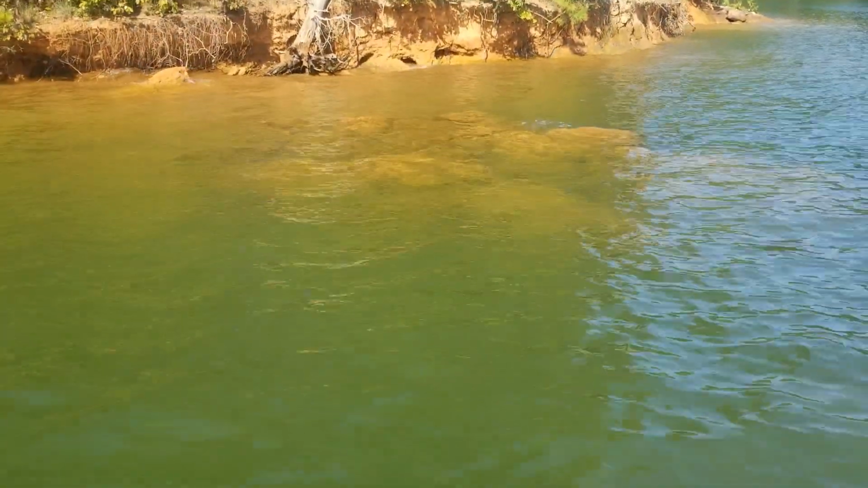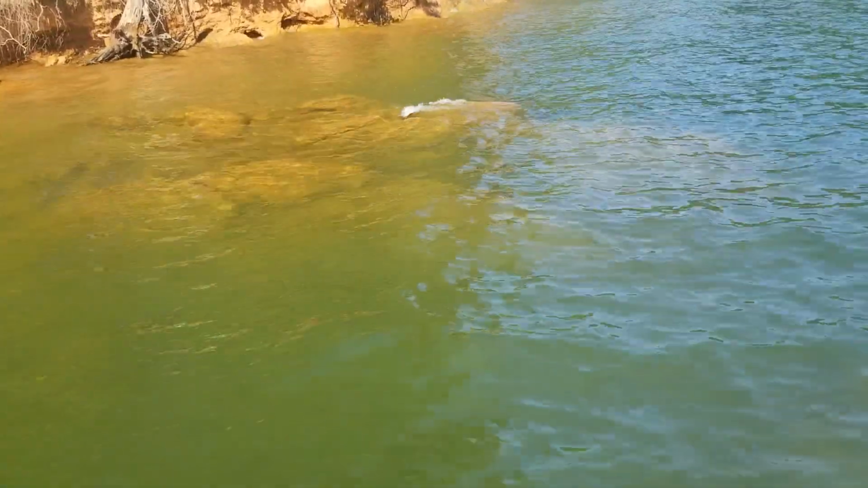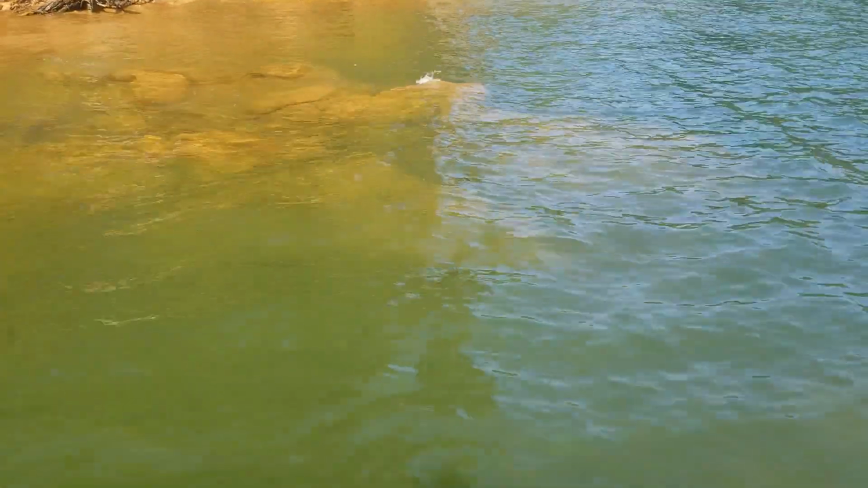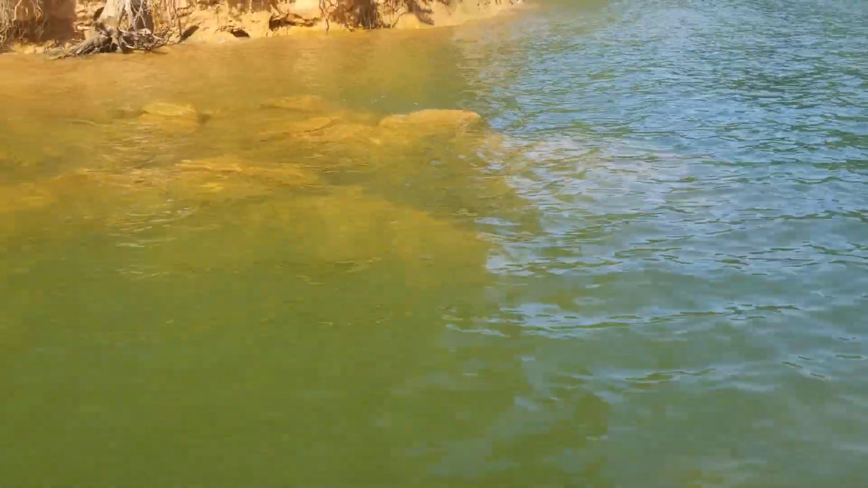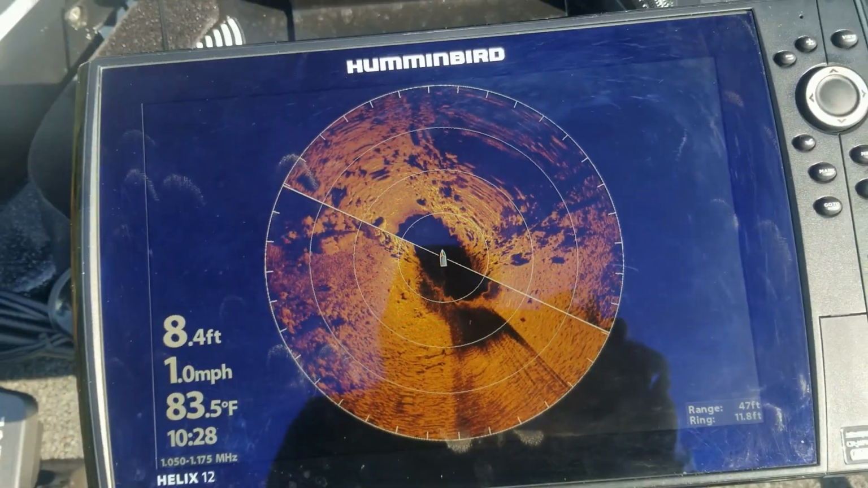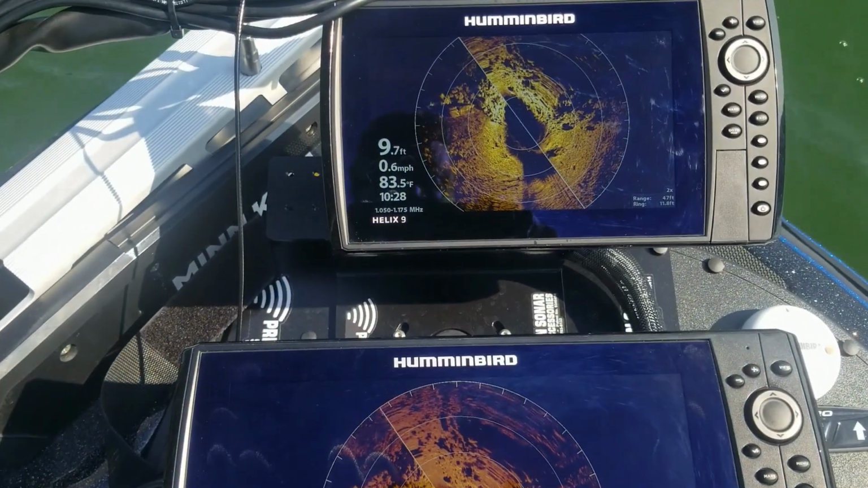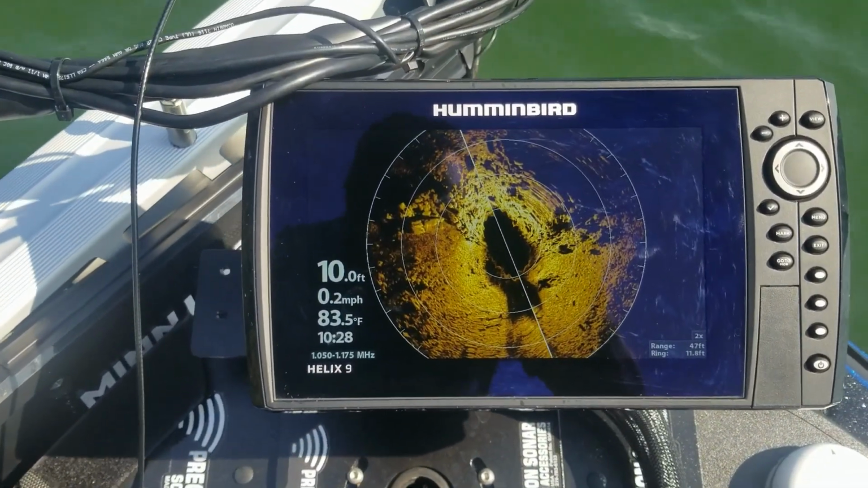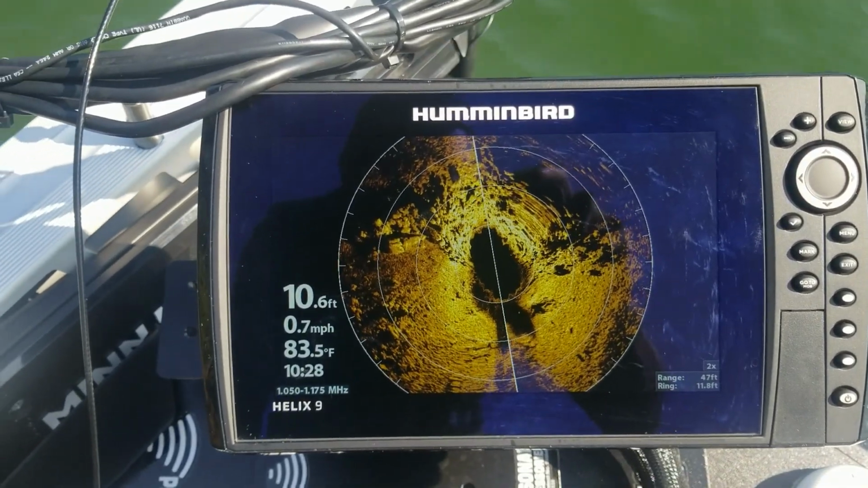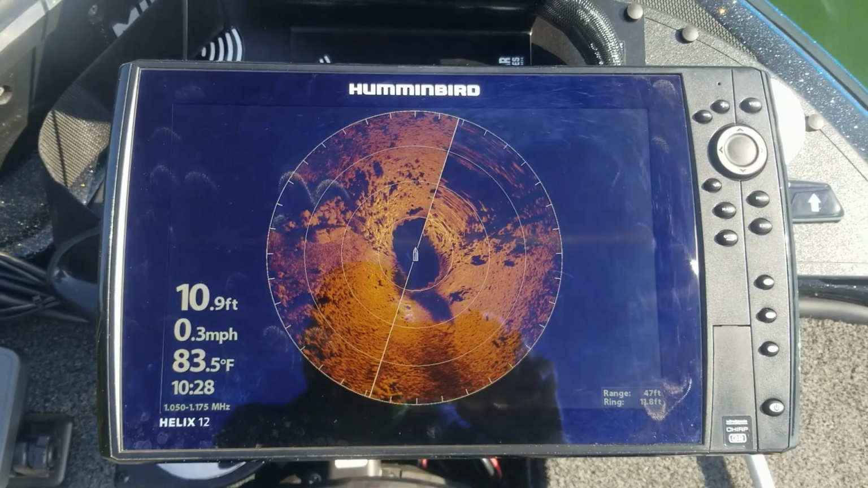Okay, so right here, if you look, you can physically see these rocks. And these rocks come on out to about, I'd say, 12, 13 feet of water, something like that. And as you're moving around on the 360, sorry if there's a glare on here, I'm doing my best to try to avoid that. All right, and this is a Helix 9 G3N unit. This one is a Helix 12 G2N unit.